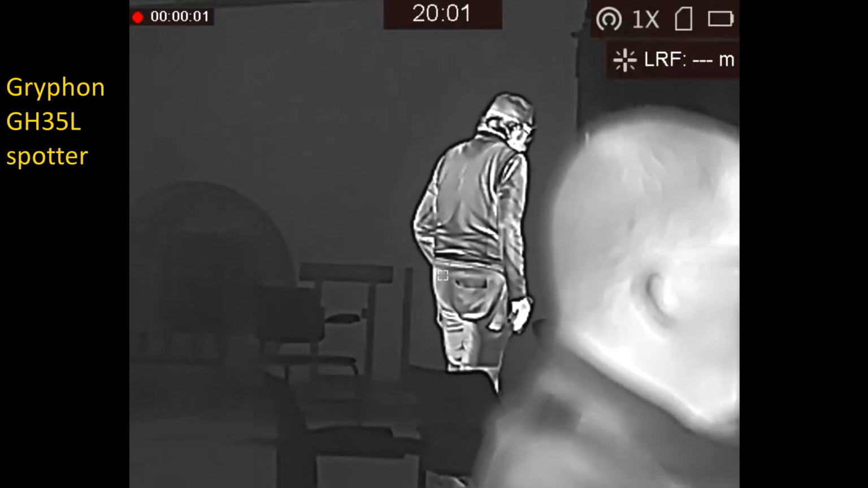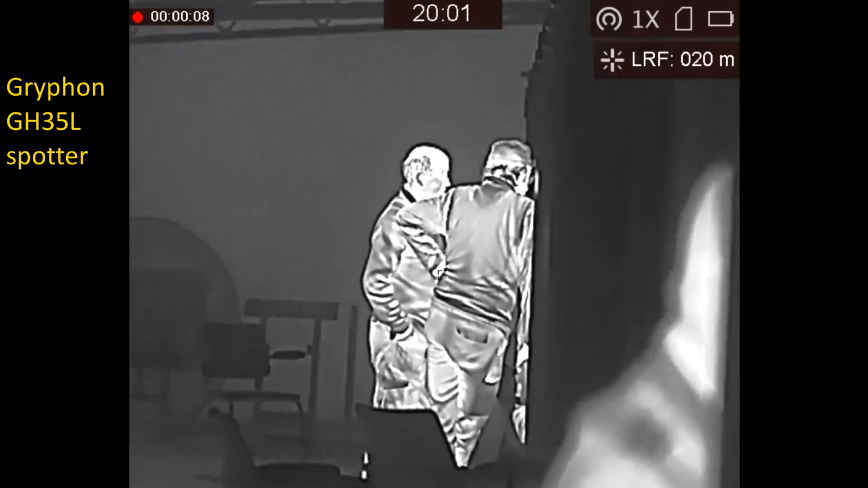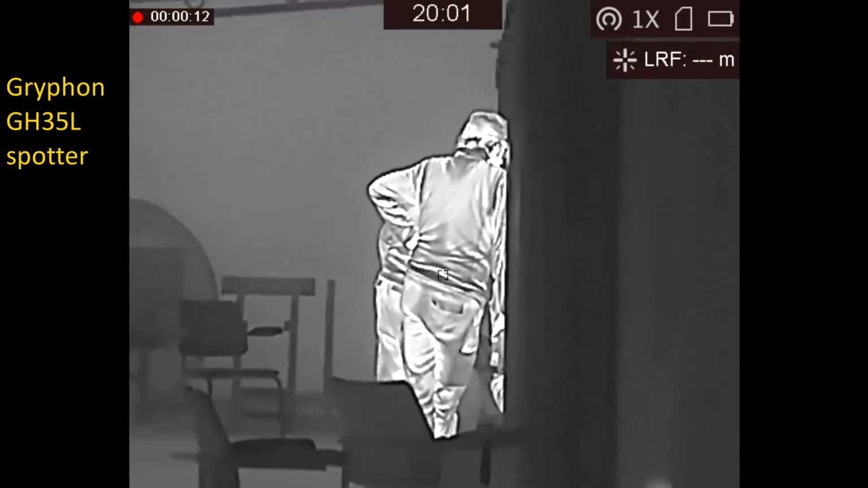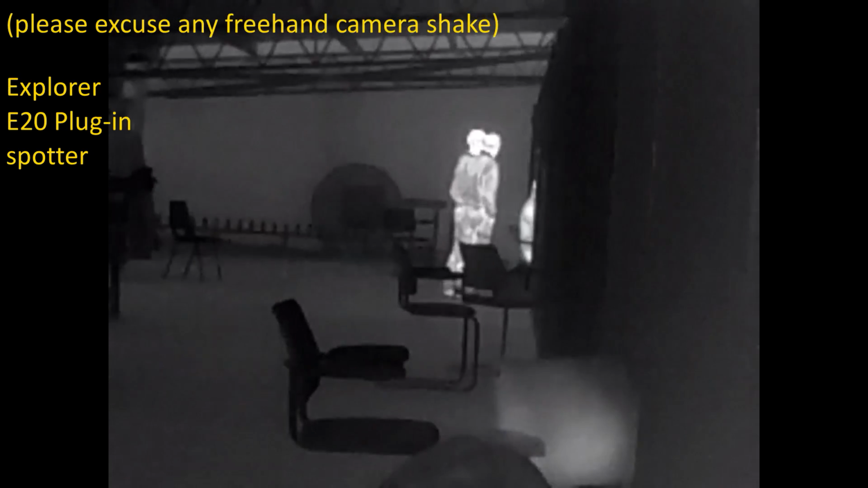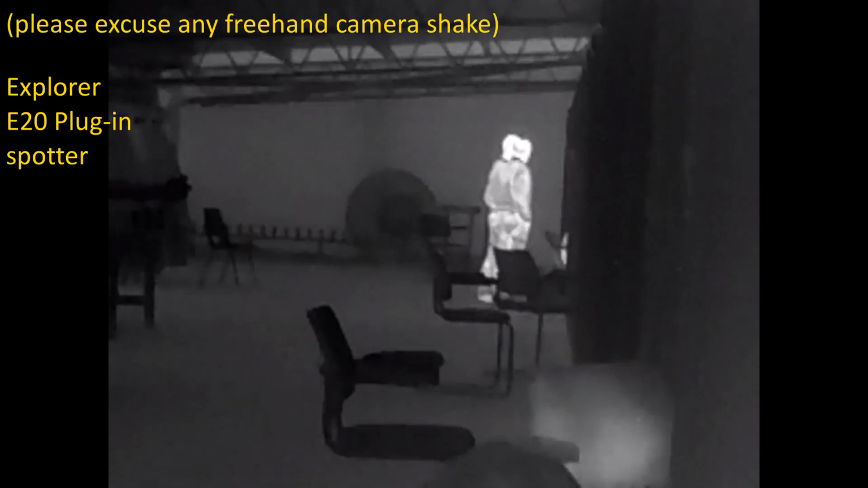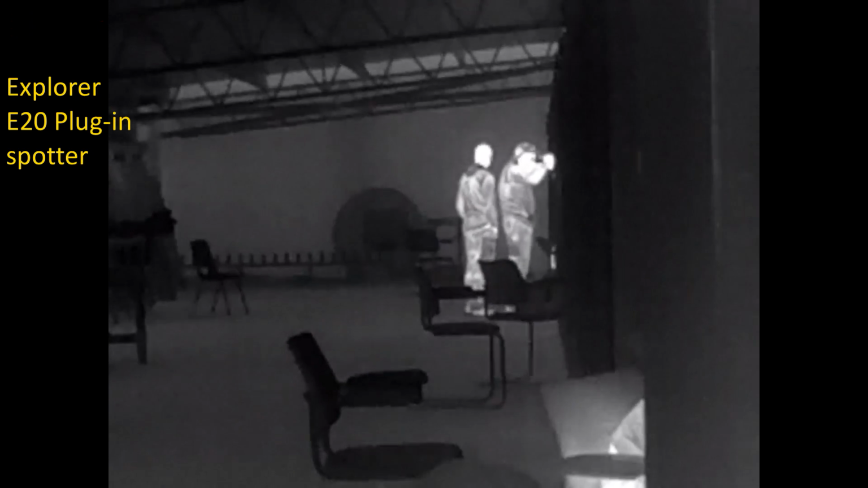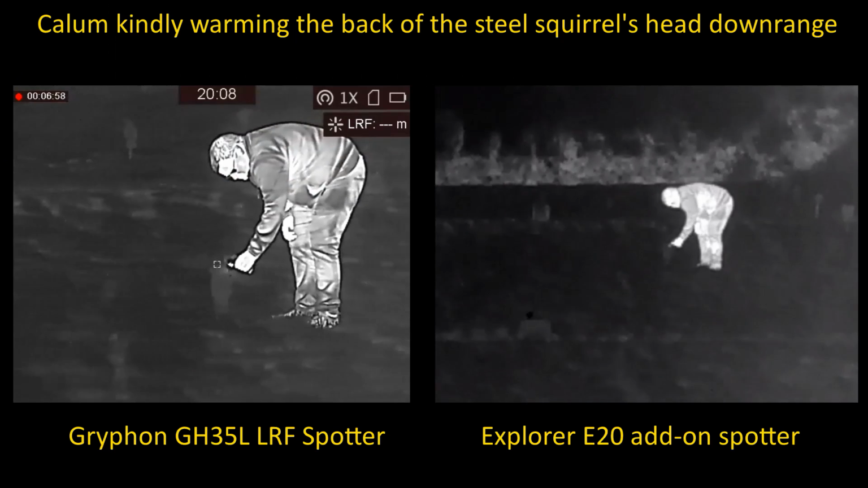HIKMICRO Gryphon GH35L spotter, handheld behind the scenes at the range, watching Bill and Tony, and they are 20 meters away and pretty clear at 1x mag. Now the same view through the lower mag, wider angle and obviously slightly lower res Explorer E20 plug-in thermal, but it's such a wide angle, great for spotting, and that far wall is 30 meters away.